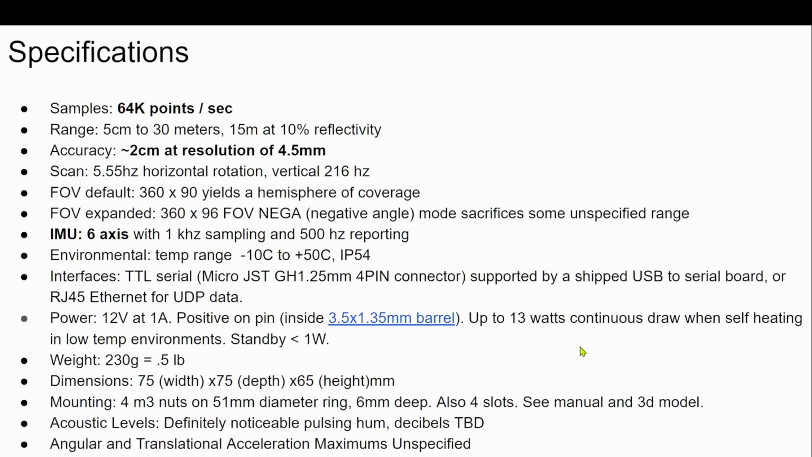These are the specifications. I'm not going to go into great detail. I've already covered a fair number of them, but again, you can see it's 64,000 points per second. The accuracy is at 2 centimeters roughly, and the resolution is like every 4.5 millimeters. So when it's really up close, I'm not sure I'm trusting the values all that much. It's got a 6-axis IMU, and the rest of these are available on my companion document linked below in the description.